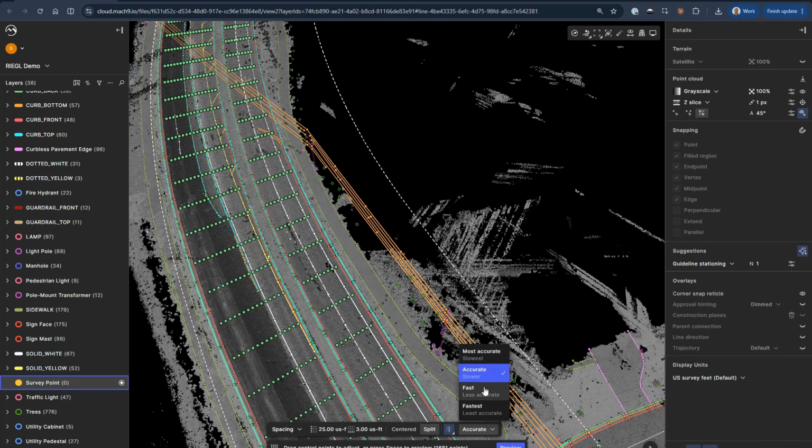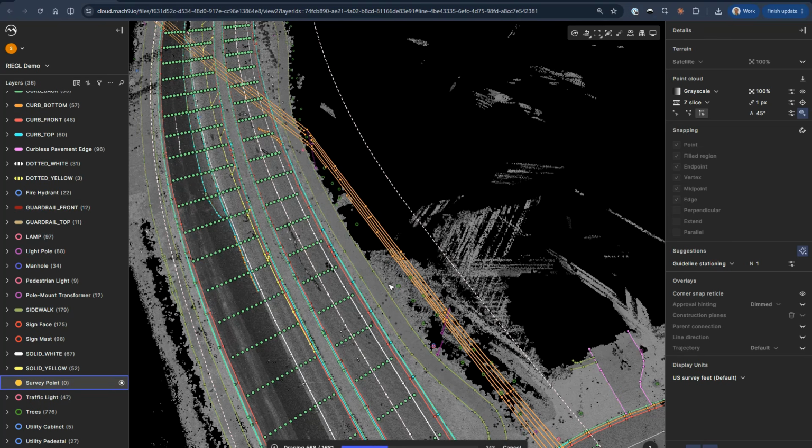And I can choose now an accuracy level that I want the tool to run through. So this talks back to the servers. It's talking back to our AI models, and it's going to calculate out for all these points and place them for us. So these 1,681 points, it'll run through and place them all at the ground for me.